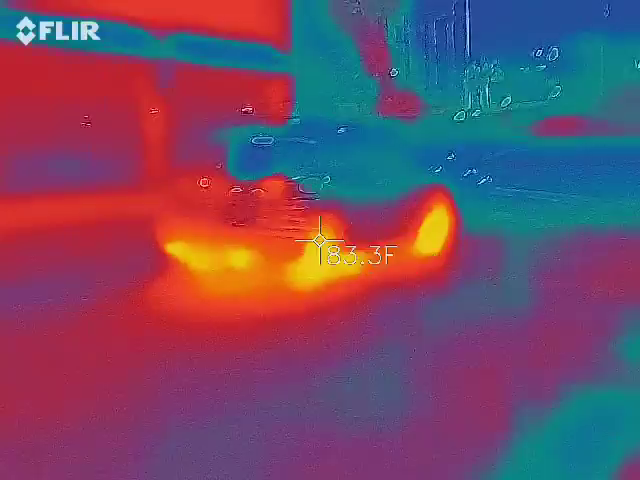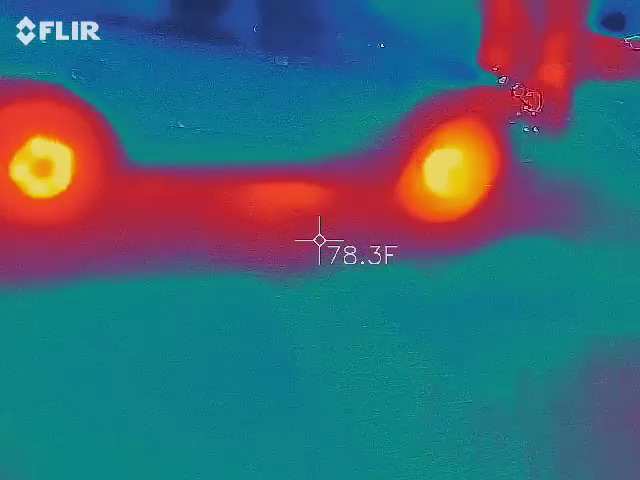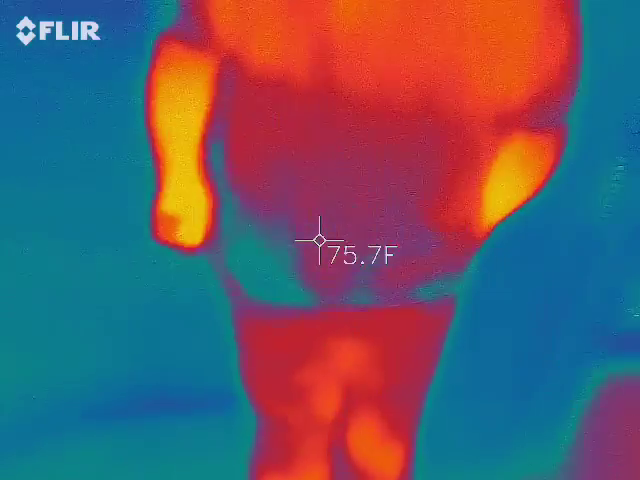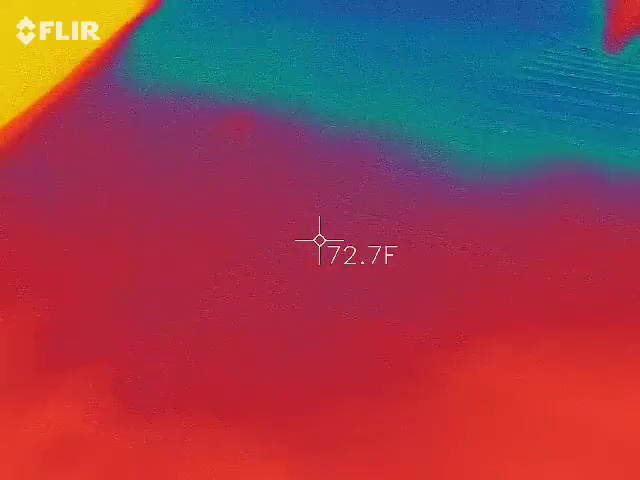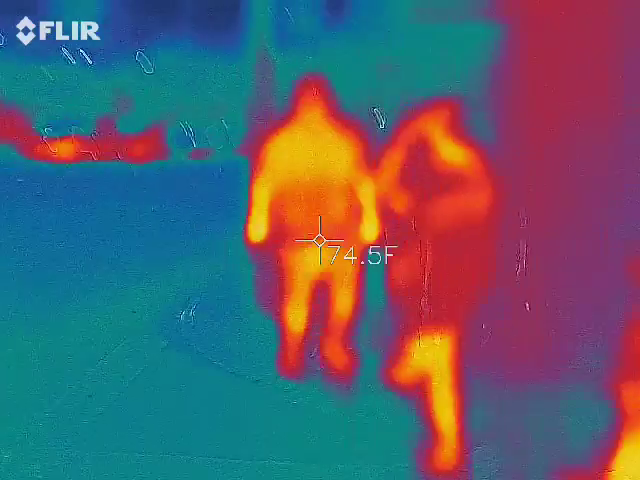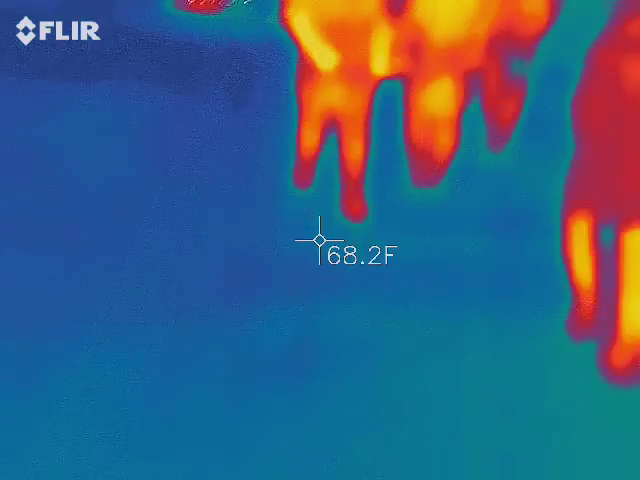Look at the car. The wheels are all hot. Look at that, the tires. Isn't that crazy? Outside of the car was fine, but the brakes and the tires were hot. I want to do some walking through some hospitals. That'd be fun.